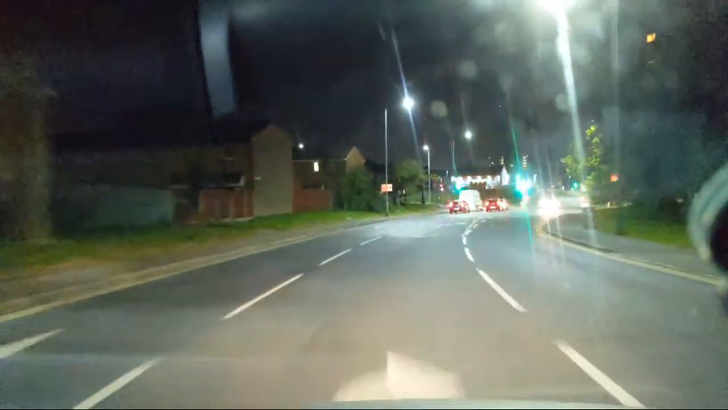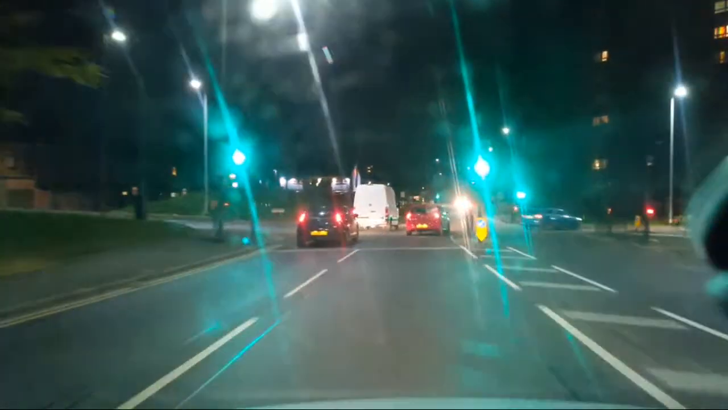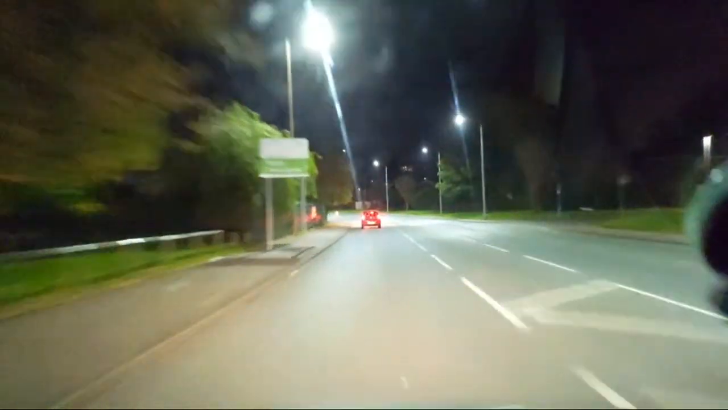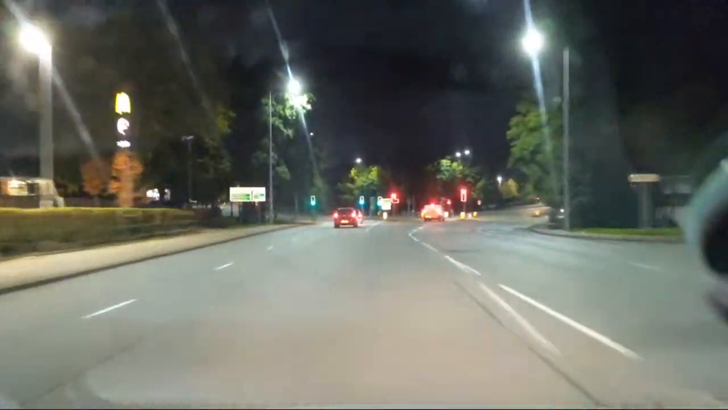Then we're going to turn right at these lights. Should get the filter as well. Braking now, obviously, because there's stationary vehicles in front of me. The hill. Go around the hill. Go around the corner. Past the flats. Going towards Tesco. We're going to go past Posh Mackey's. I'm going to turn right here.